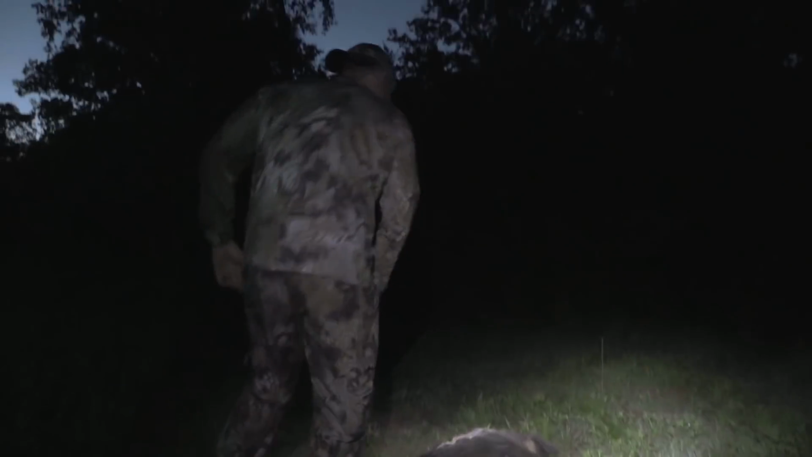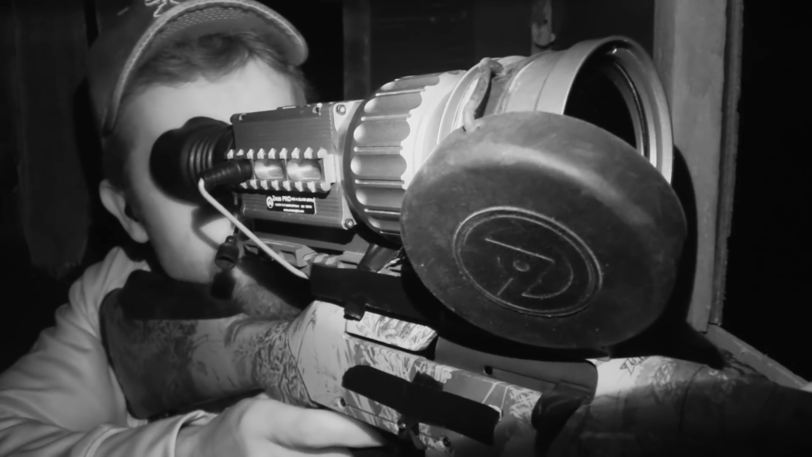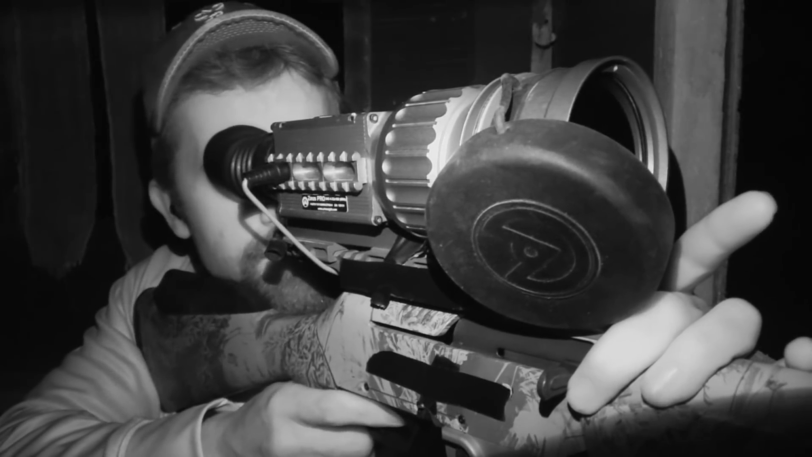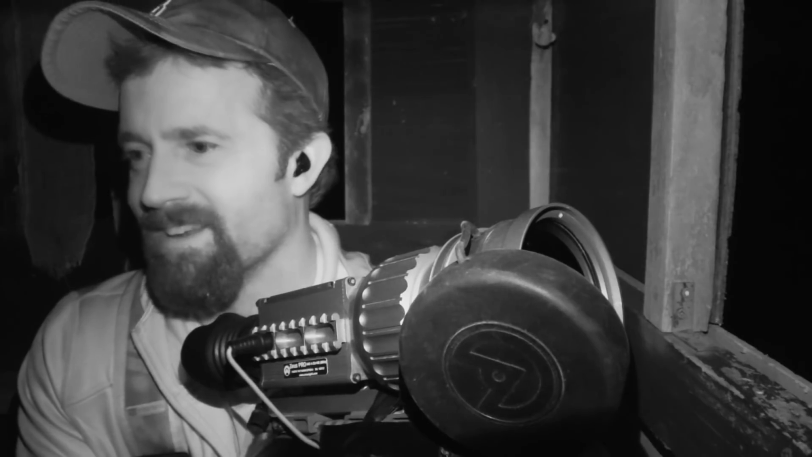As darkness fell, we packed up Lane's first hog and moved to a different stand. And while waiting for hogs, a couple of coyotes came into range and gave me another shot at redemption. Let's go play now. There's a second one. Yep, he just dropped. The other one ran off. Oh, no hogs are coming in now, but if the coyotes won't play during the day, we'll shoot them at night.